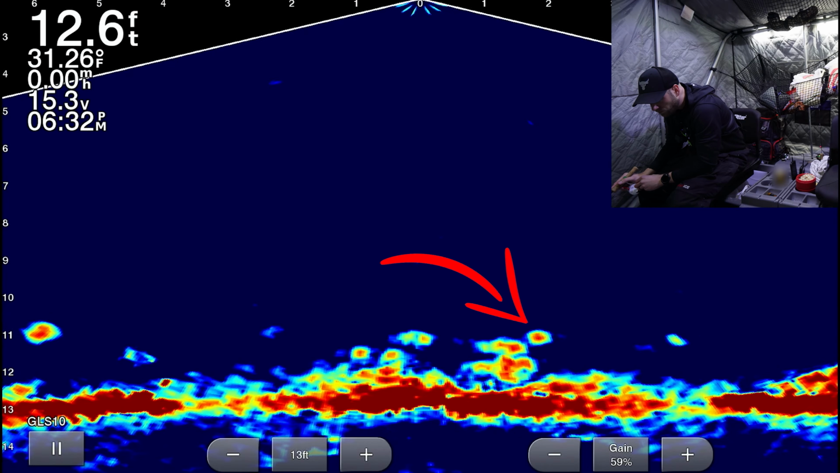It's a little bit nicer crappie. Oh, chunky monkey too. She's pretty thick. Careful, bud. That's a nice crappie. That's a good one. Look at how thick that guy is too. Nice. That'd be a good eater, but I'm not keeping any tonight. Okay, let's see how big you are.